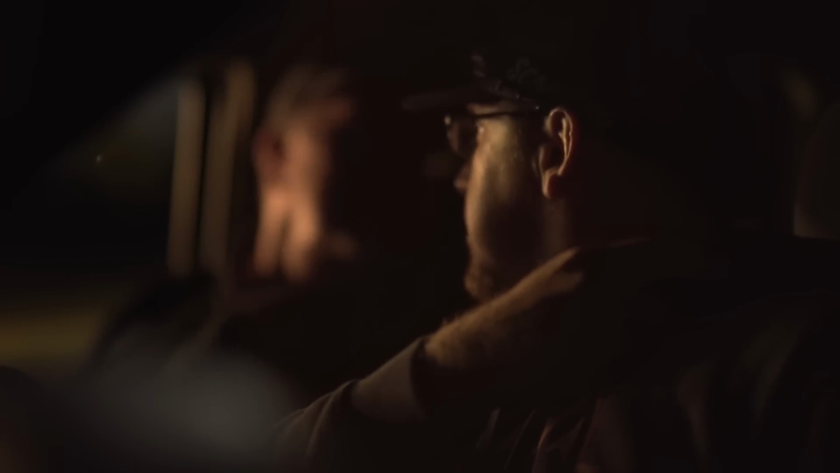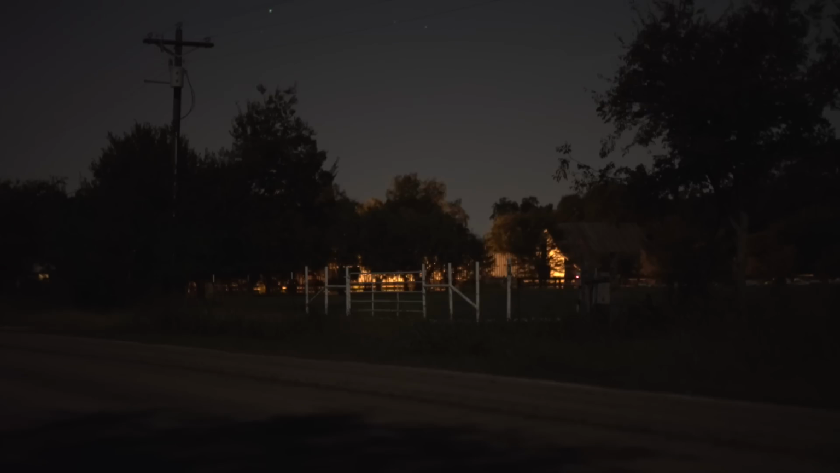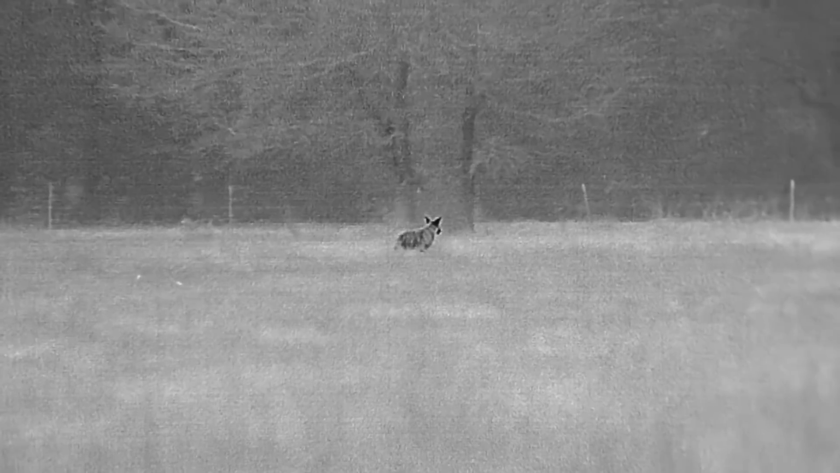Let's back up. You see that pipe gate back there? Yes. Let's just back up and go pull in right in front of that gate and see what happens. I think the wind's perfect for us. He's far enough over there right now, I don't think it's gonna booger him either. Well, let's introduce him to the light. See if he wants to play. Cross your fingers, this joker's smart.